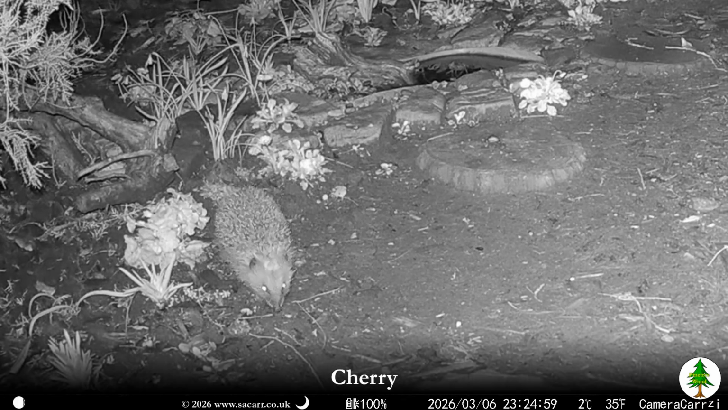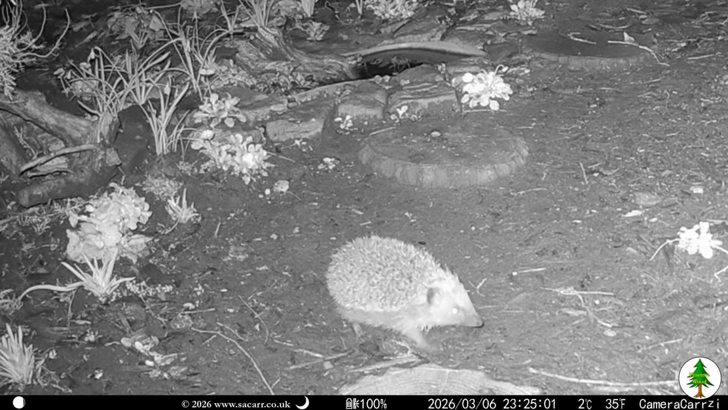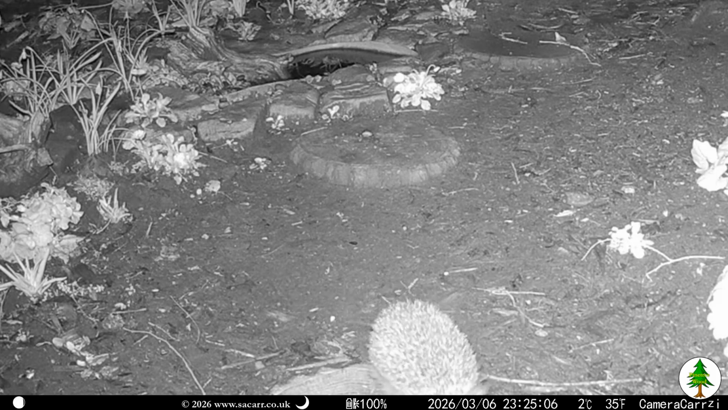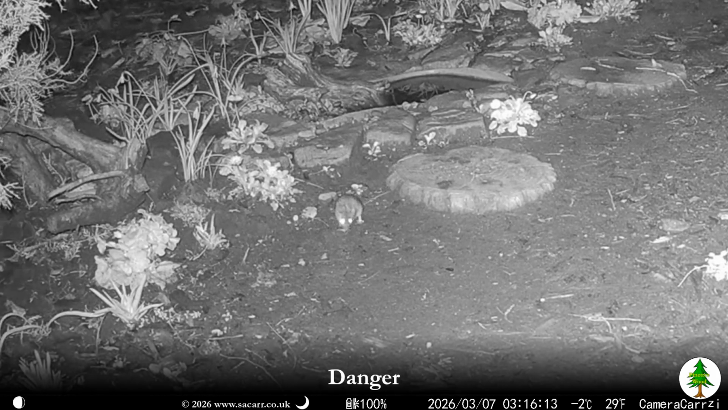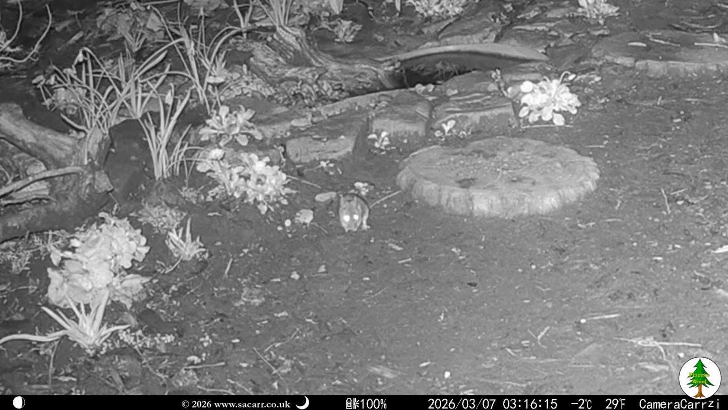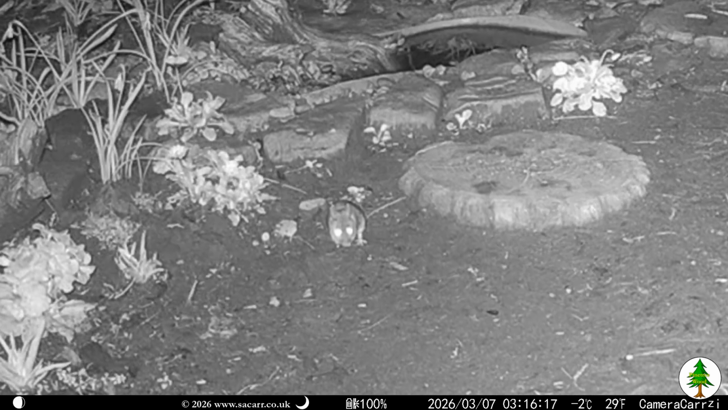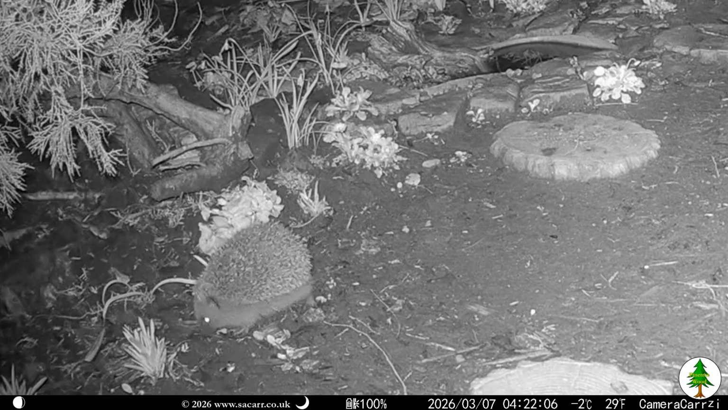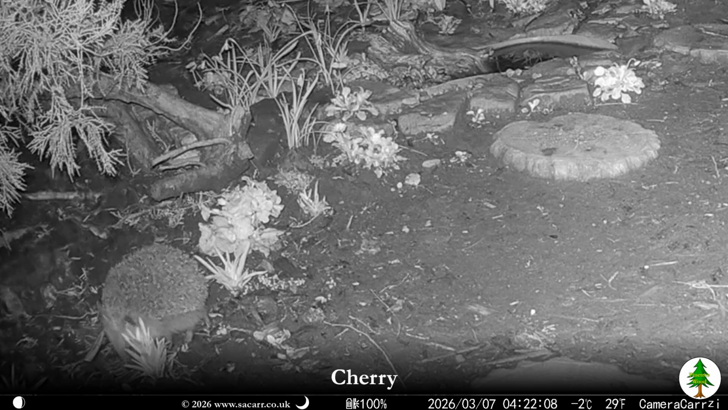Cherry was out not long before midnight, but by 3 a.m. on the morning of the 7th, the temperature had dropped to -2 degrees by the time Danger Mouse came back. An hour later, Cherry returned again.